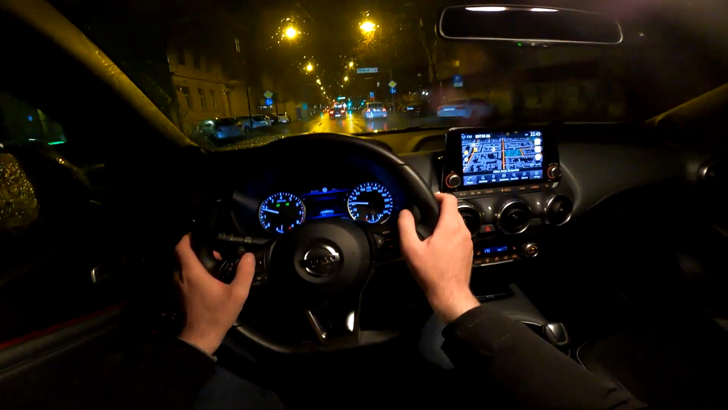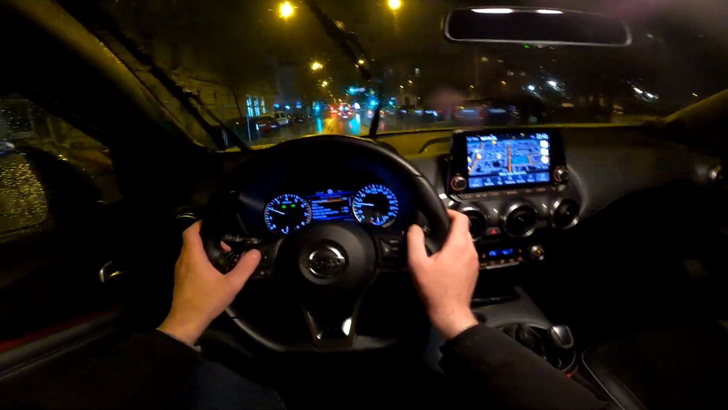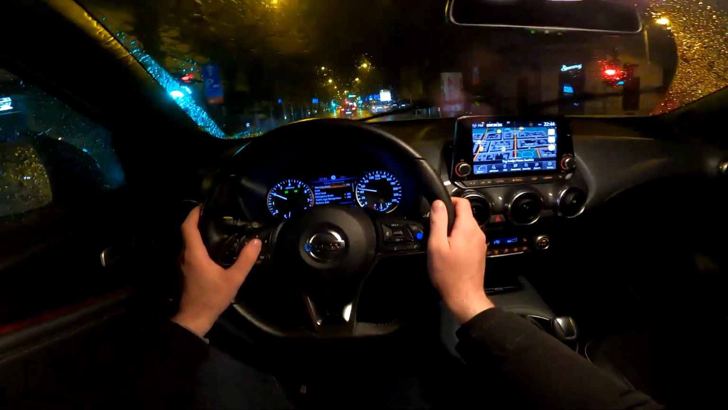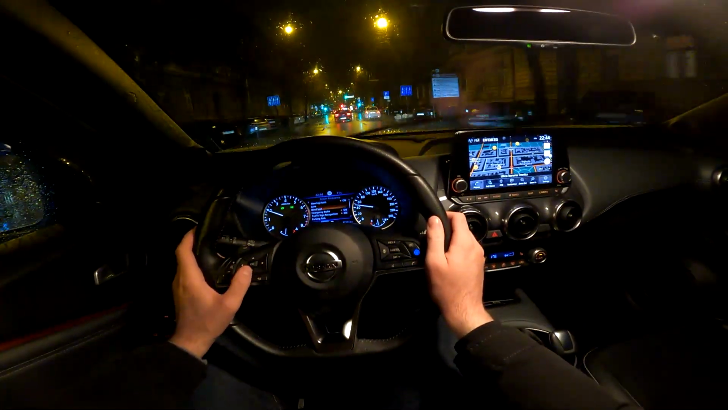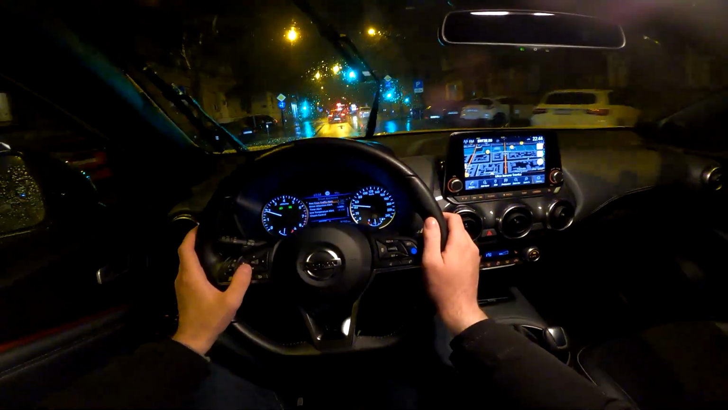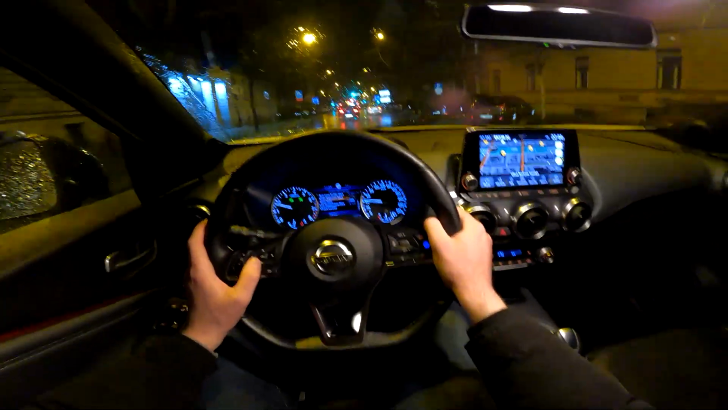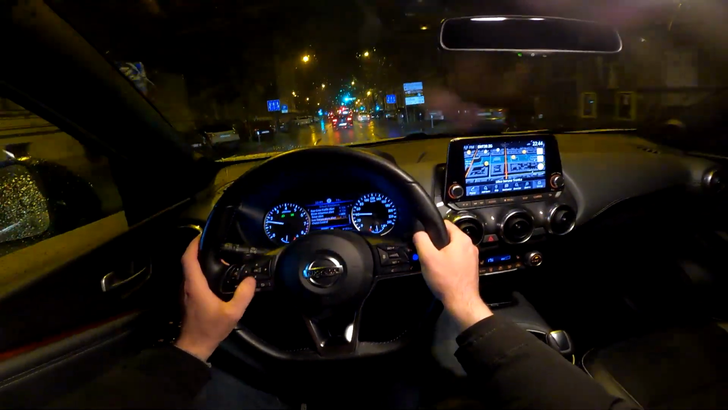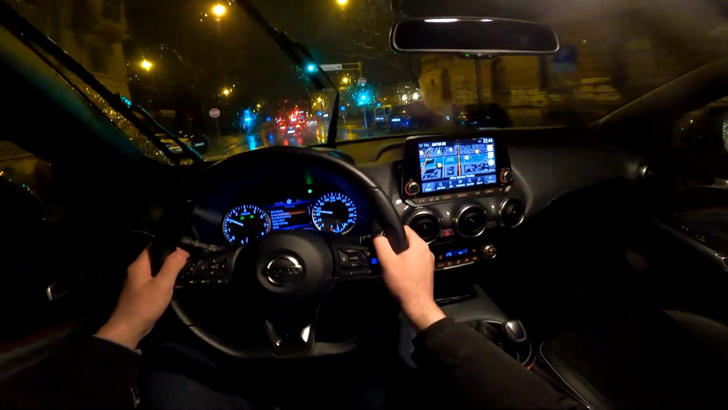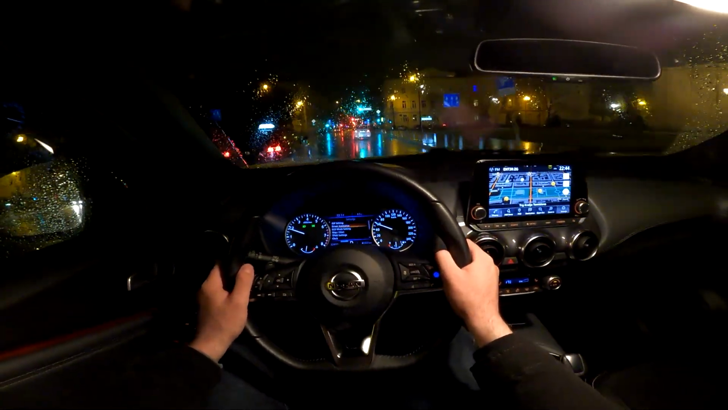Speaking about the technology, we also have the driver assistance systems. I have the list here in front of me. So you have the steering assist, lane, blind spot, emergency brake, traffic sign recognition, and parking systems. So rear cross traffic alert, driver attention alert, and stuff like that. We also have a blind spot monitor, so let's actually go here and we'll try it.